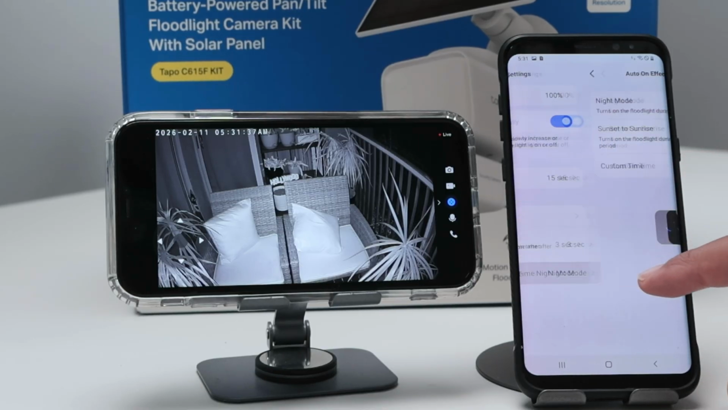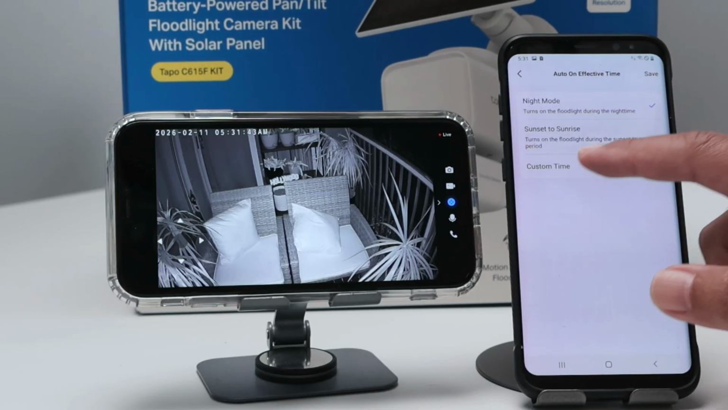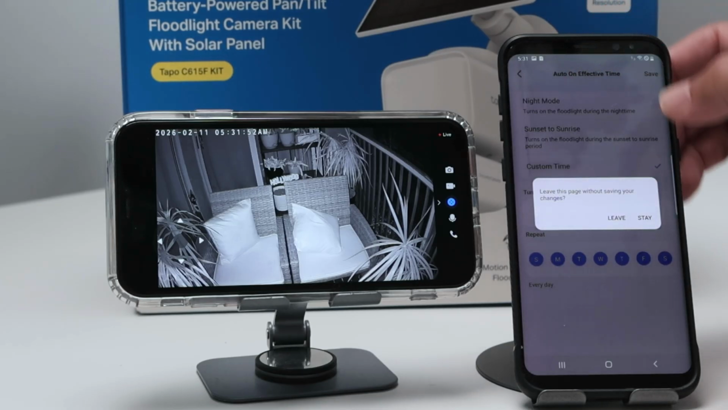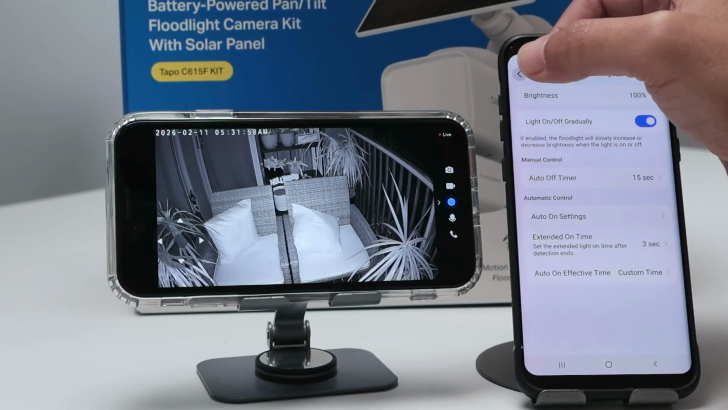Then you can control also when it's going to work: night mode, during the nighttime, sunset to sunrise, or you can have a custom time here and you can select the weekday, repeat, and the time as well. So you can just stay here and save, and there we go. So the camera will be working like this.